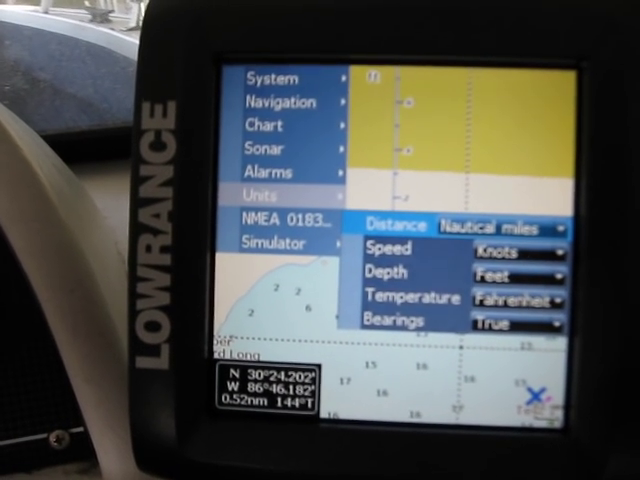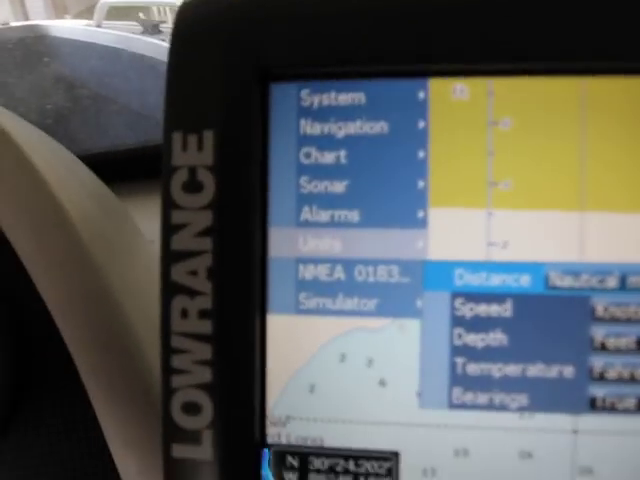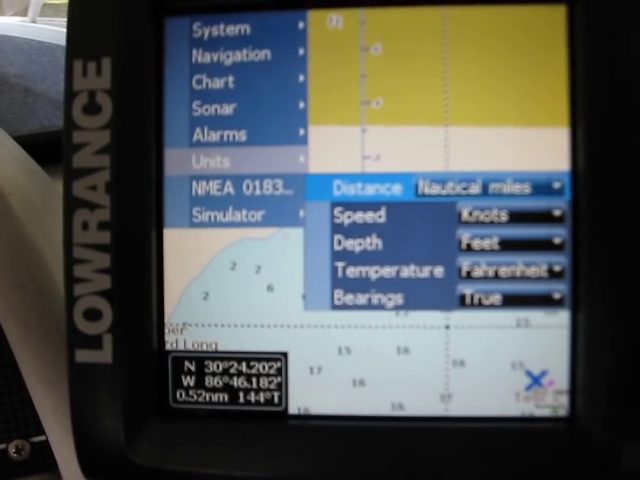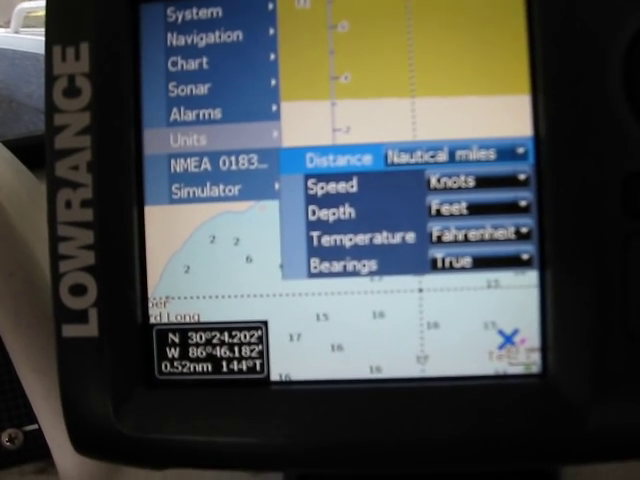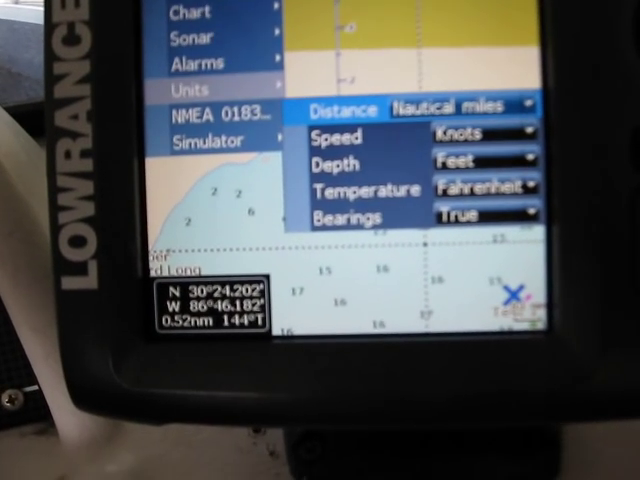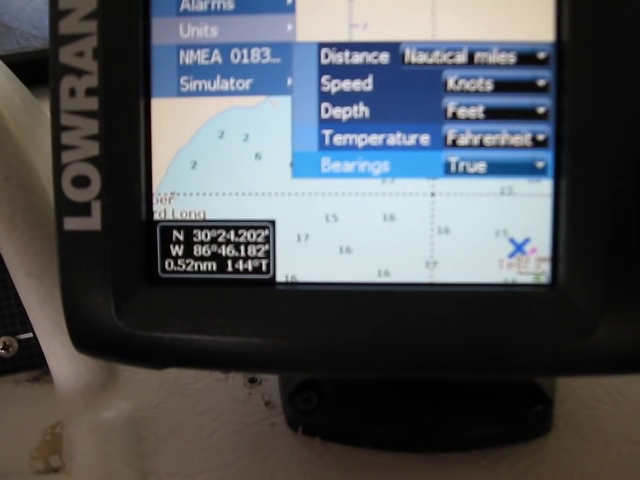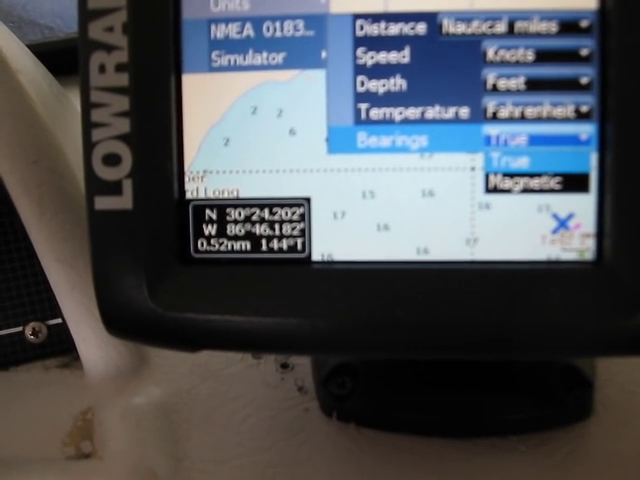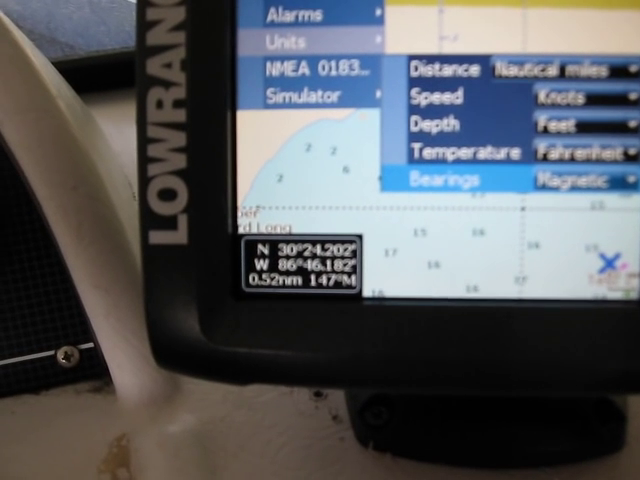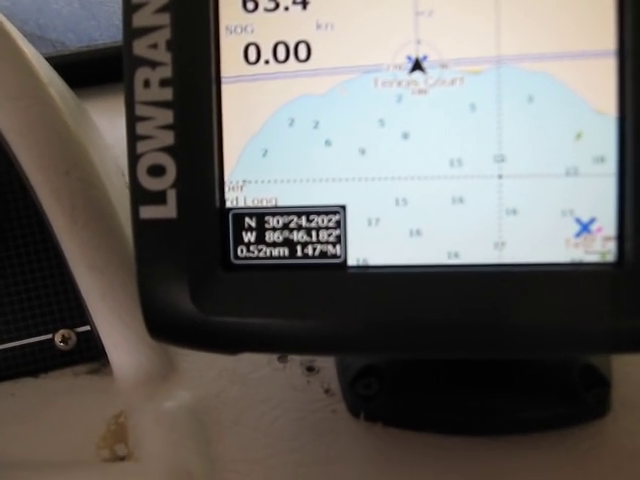It's 6,076 feet in lieu of 5,280, but for convenience's sake, they just say that a nautical mile is 2,000 yards. The depth is in feet, the temperature in Fahrenheit, and the bearings are true. Let's go in here and change that: highlight it, and I can come down to magnetic, and we'll be in magnetic. Hit menu, deletes that one. Menu takes us back to that right there.